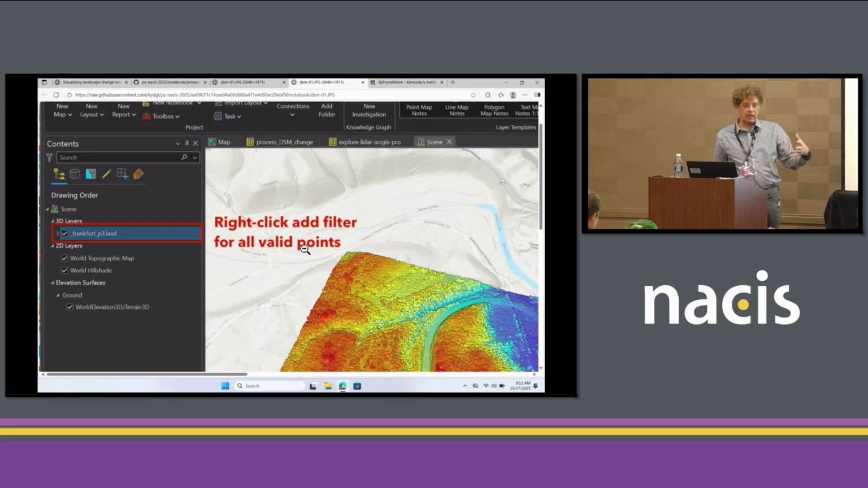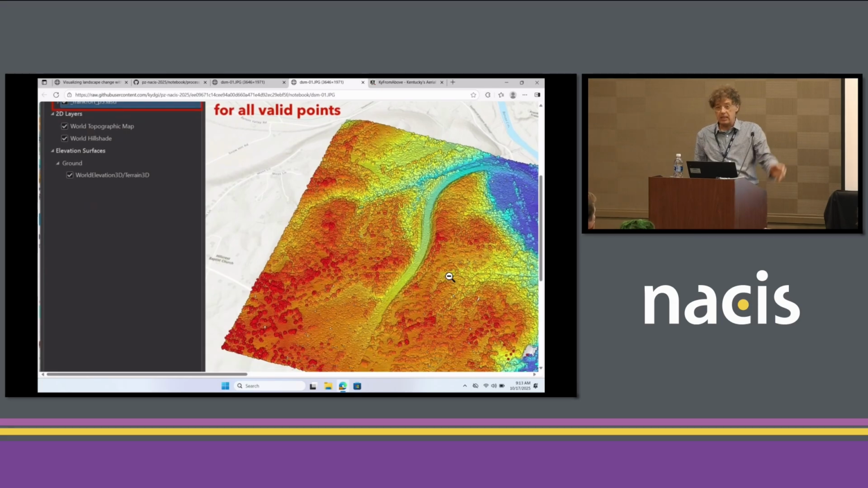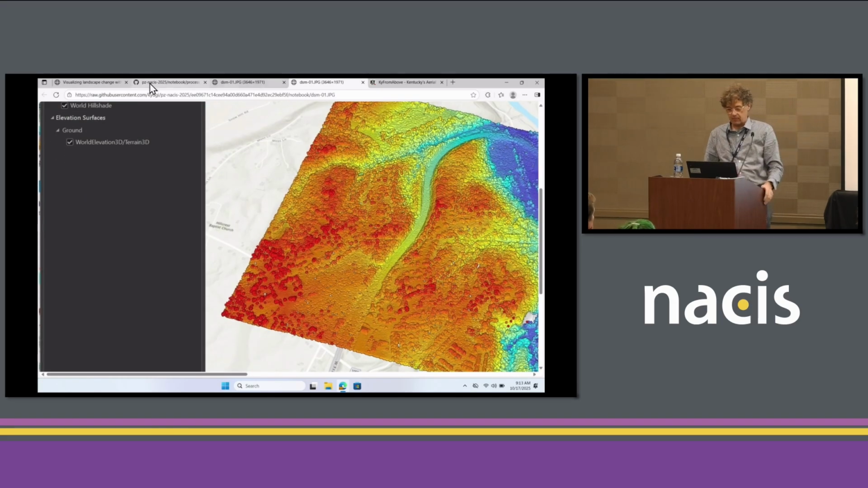So if you have a point cloud in ArcGIS Pro, you can right-click, and you need to filter your points. In Kentucky, we have all above-ground features, as well as some error, some noise points that are classified. We need to simply interactively remove those, filter them to the surface we want.